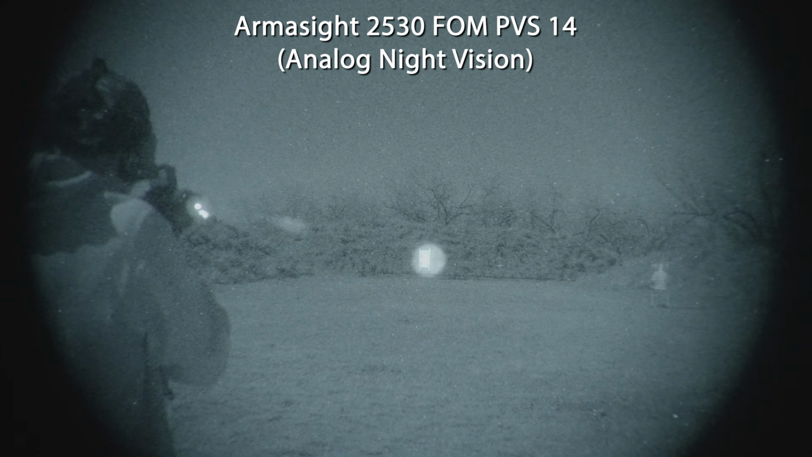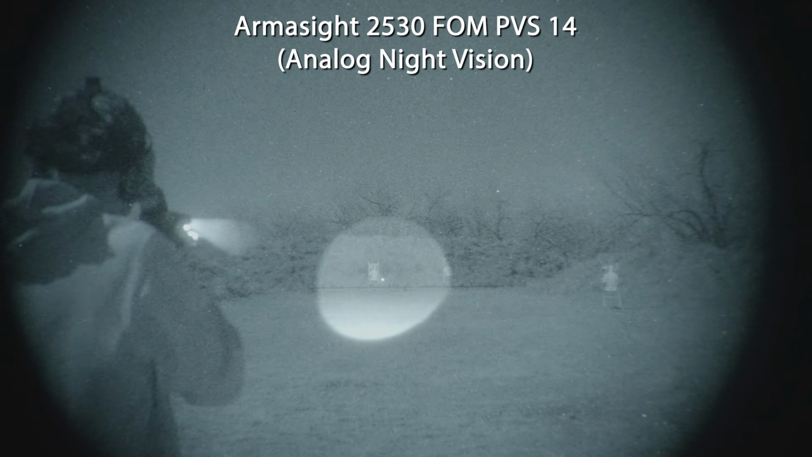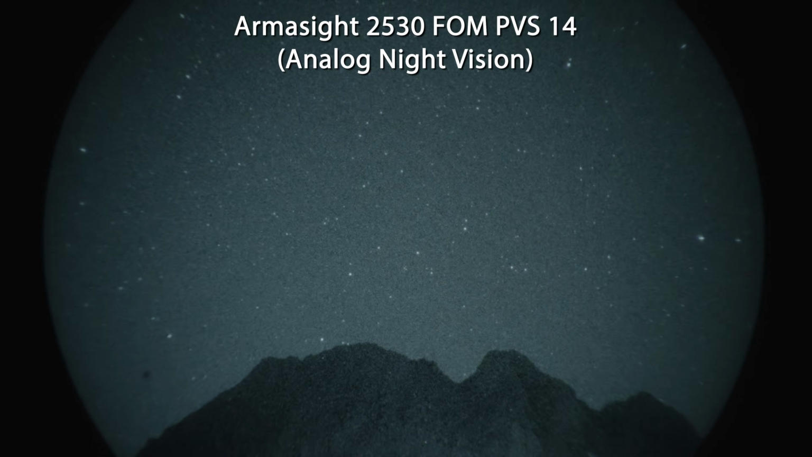Since this thing does so much, we'll break this up into different categories. I'll start first with the digital night vision side of the house. If you are not familiar with the difference between analog night vision, which is the really expensive stuff that can cost the same as like a used Honda Civic, versus digital night vision, which is a lot more economic.